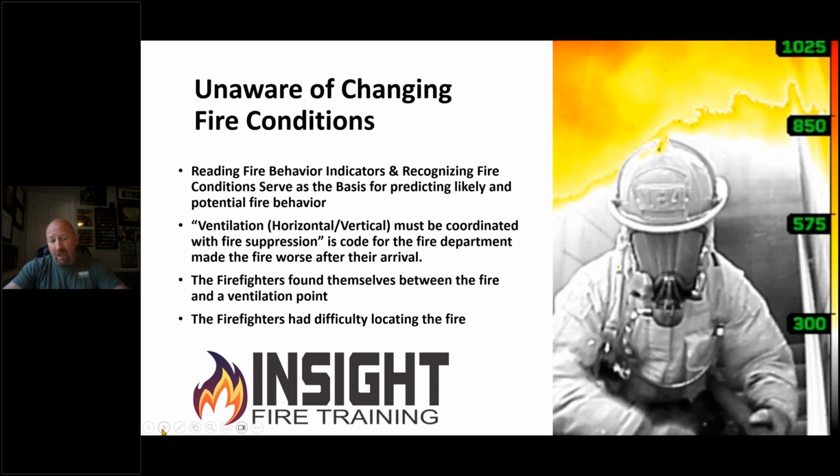And then the last one can happen to any of us. Firefighters can have difficulty locating the fire. Don Abbott's work showed the top 25 contributors to Maydays was encountering high heat conditions, unable to locate the fire. If they're taking high heat and they can't find the fire, where are they? They are in the fire's flow path, or the convective flow path somewhere, and potentially are about to be in the fire itself. It's important we allow them to recognize that.